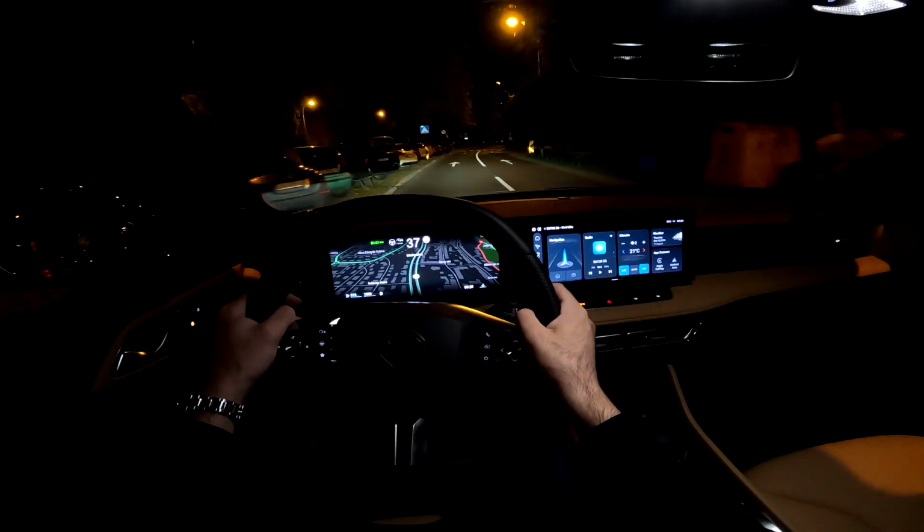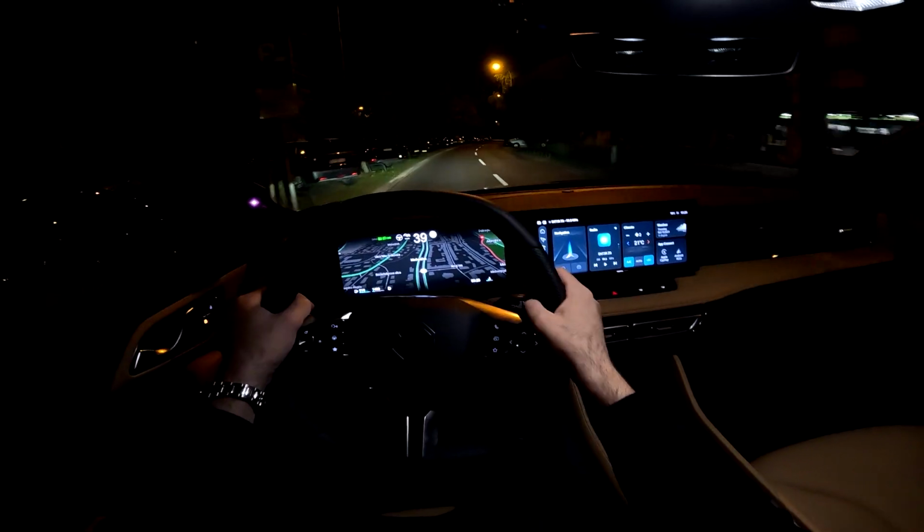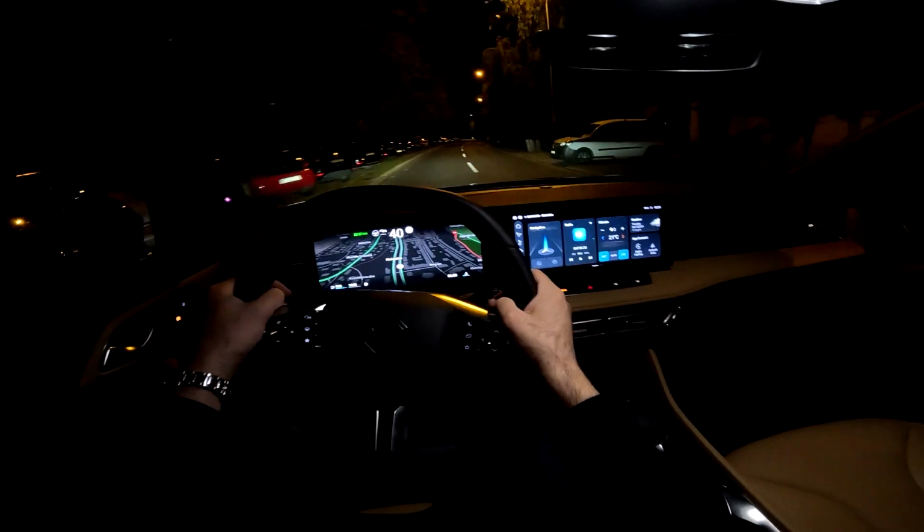And of course, Apple CarPlay and Android Auto are available. You can pair the phone. You have the nice big screen here.